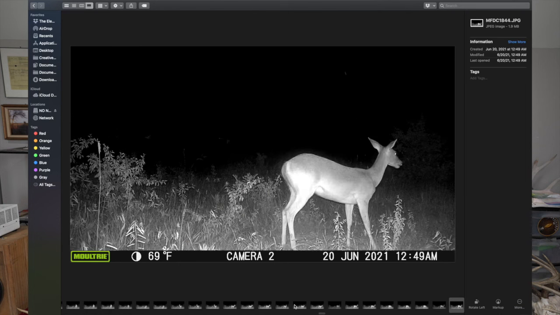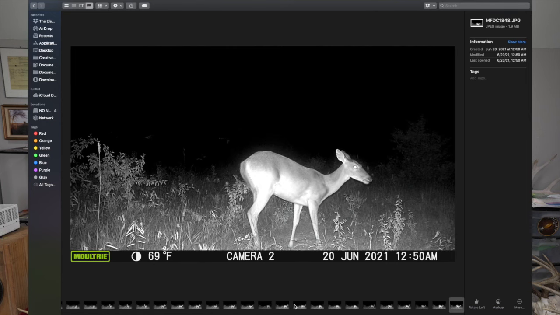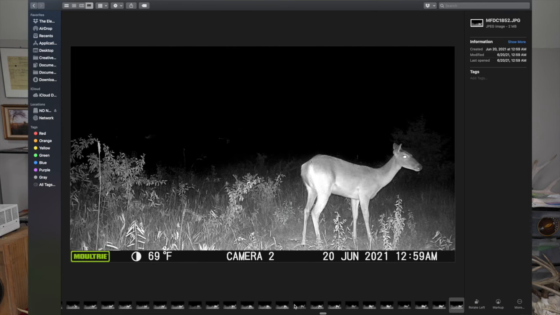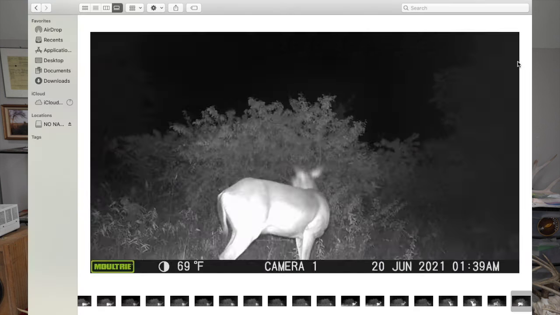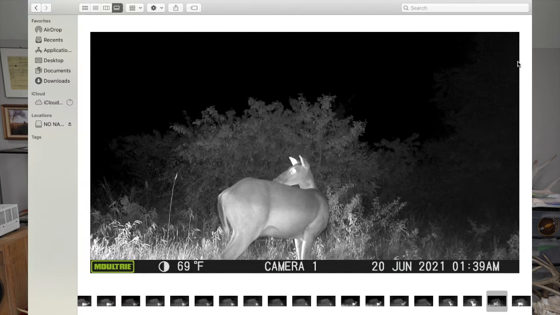She's eating grass. Get out of here, you old grass-eating doe. It kind of looks like she's looking at your camera there, but she's like not looking over here at all. It's weird. What about at 139? This doe looks like she's staring down the barrel of your camera.